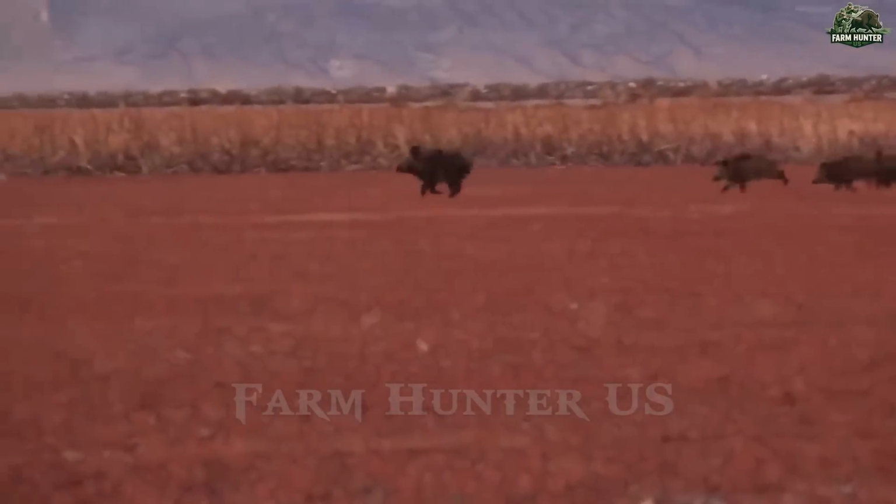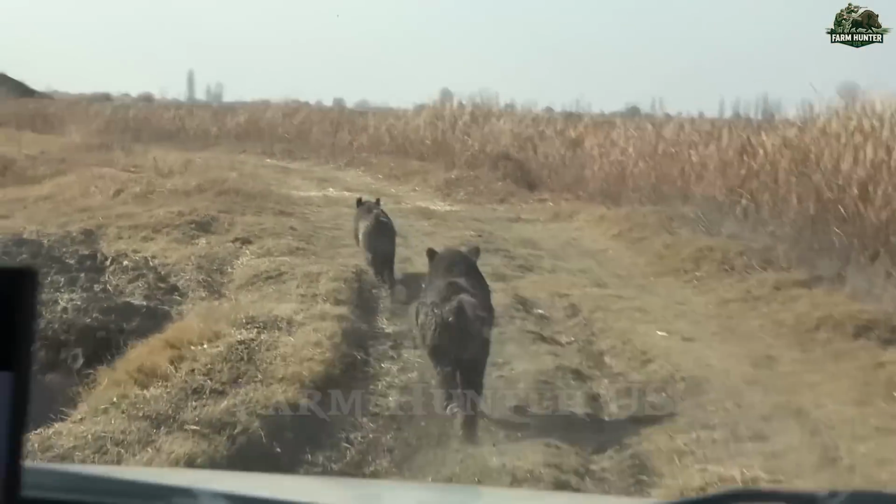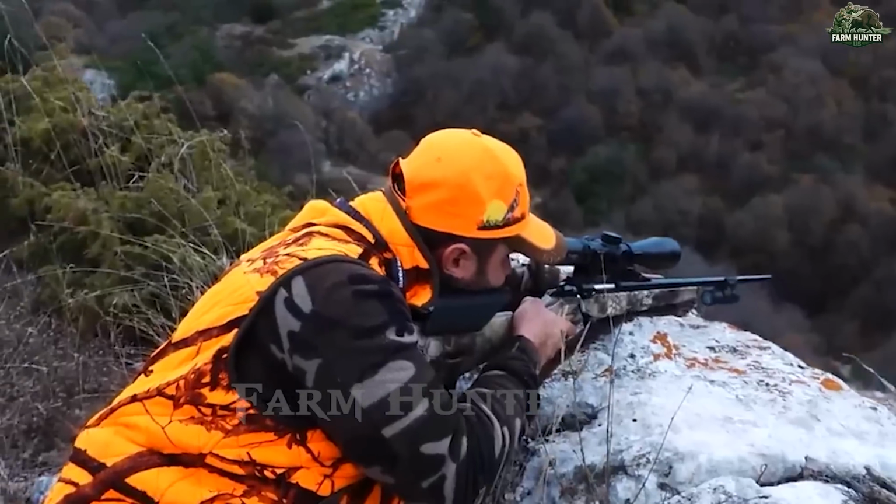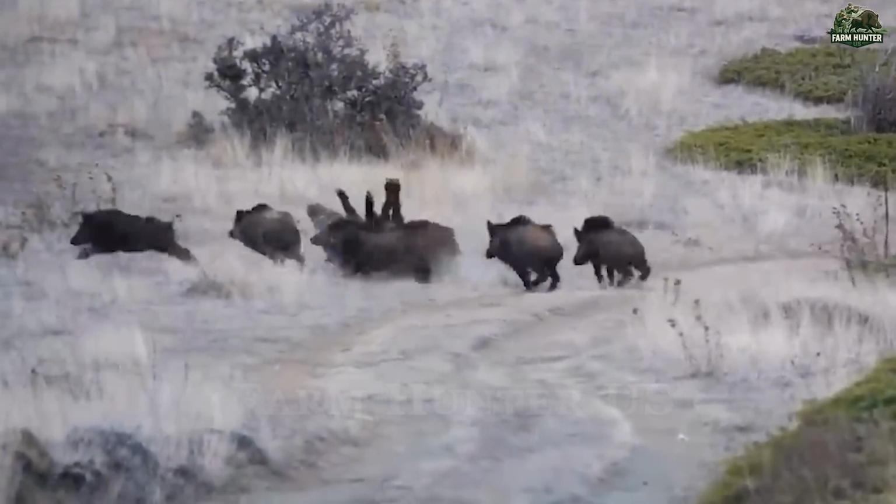As we regrouped, we spotted movement again, several more boars darting up the rocky hillside. We pursued carefully, maintaining just enough distance to avoid alerting them too soon. Once close, we took aim and fired. Another boar was struck, tumbling down the slope and marking yet another successful effort.